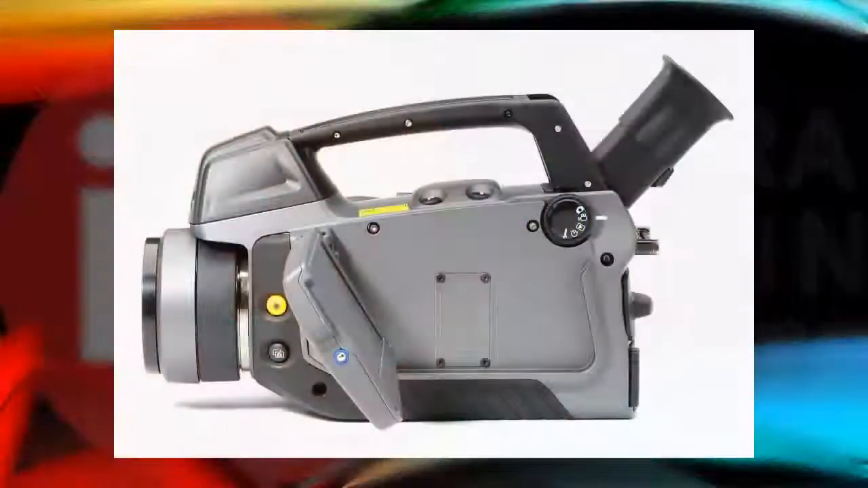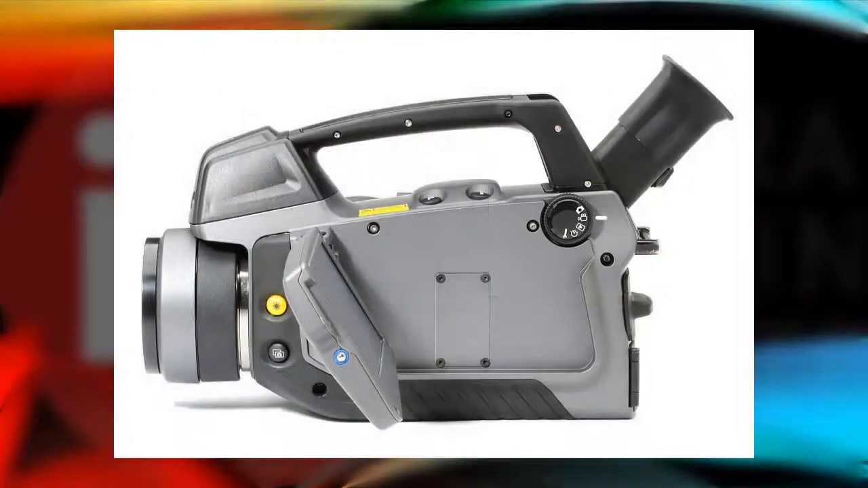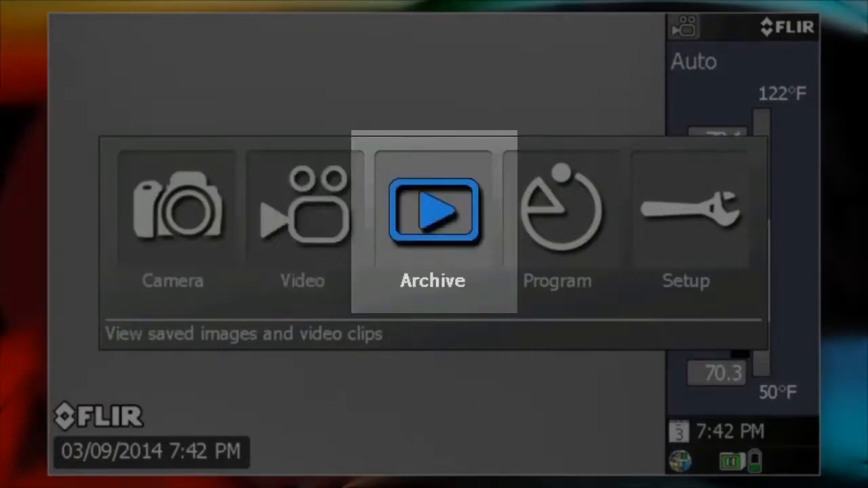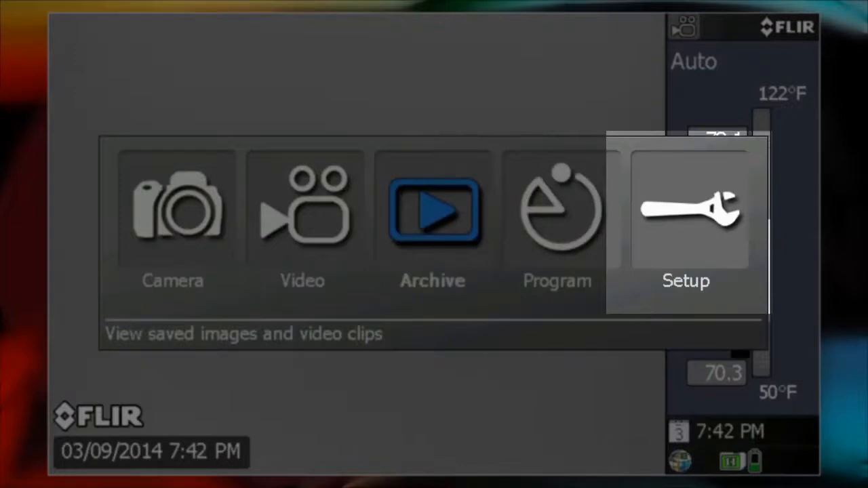So now that we've covered what's in the case, let's talk about the basics of operation for the FLIR GF series camera. First, we'll review the mode wheel. That's this dial here on the left side of the camera. The mode wheel is where you switch the operating modes of the thermal imager by turning the dial. These include camera for live imaging and capturing still photos, video for recording video clips and sequences, archive for playback of saved images, video clips and sequences, program to set up periodic saving of images, and setup to change the general settings of the camera, and this includes things such as date and time, video recording format, display brightness, and more.